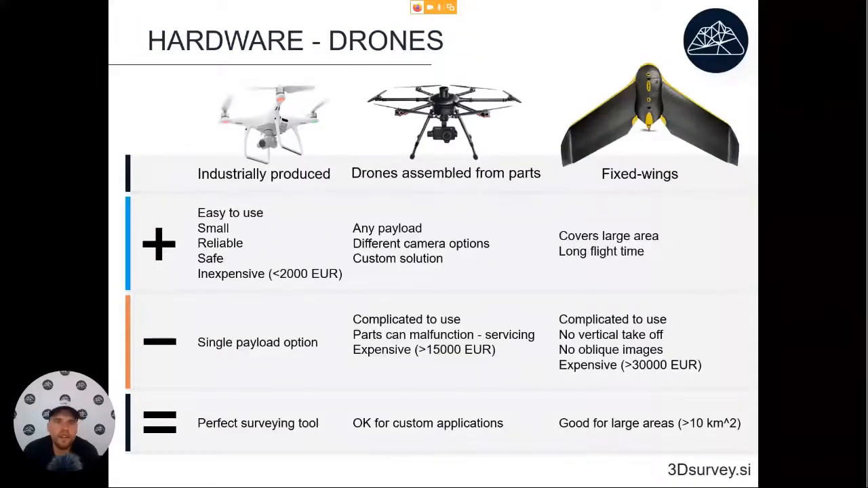Okay, now let's talk a little bit about hardware. What kind of hardware is available to use for drone photogrammetry? We divide the drones into three parts. The first section is industrially produced drones. These are the ones that you can go out and purchase. The second section will be drones assembled from parts.